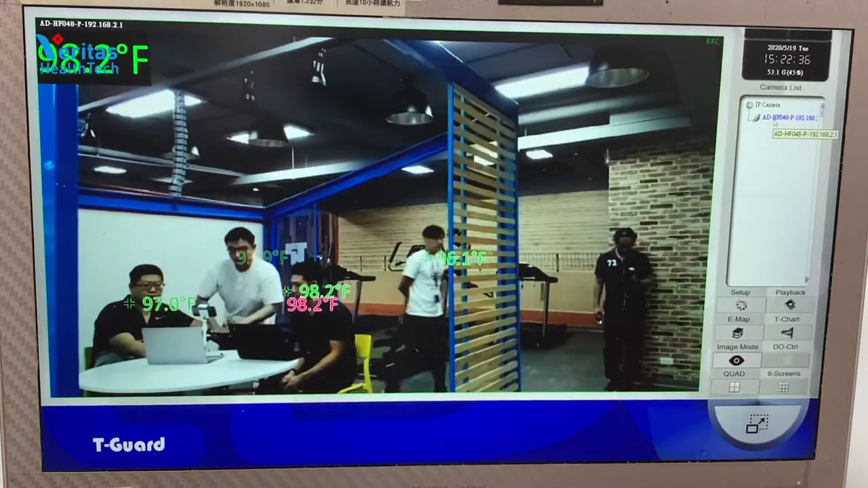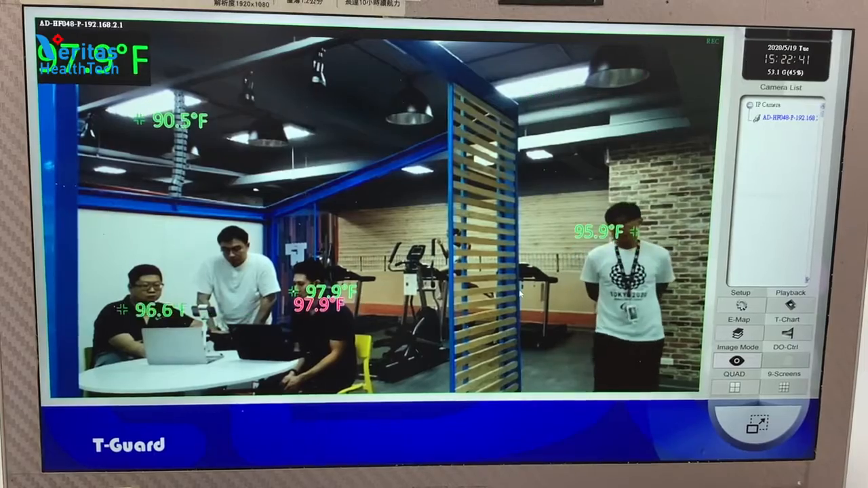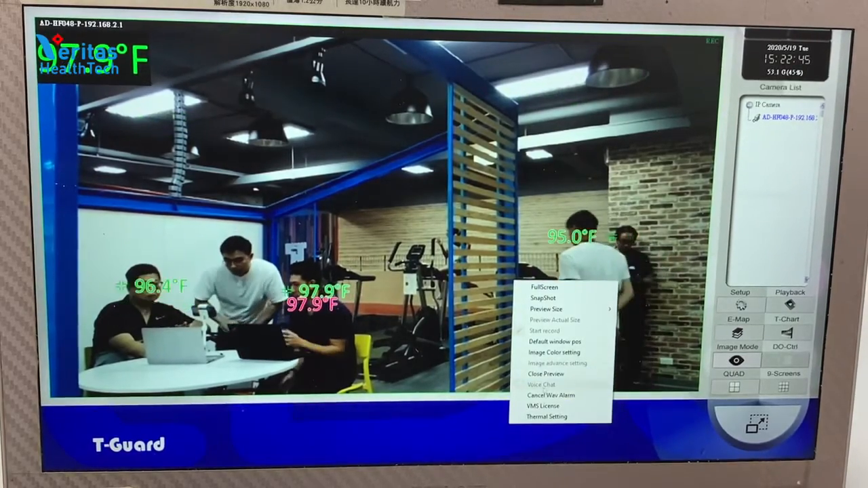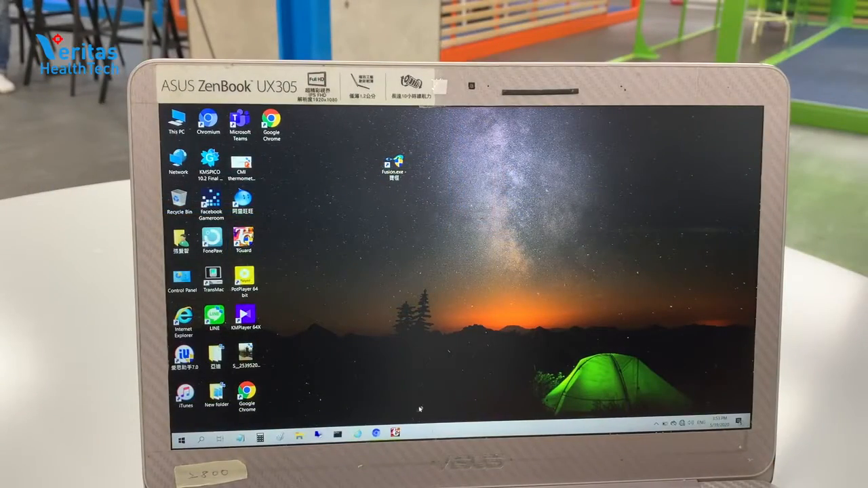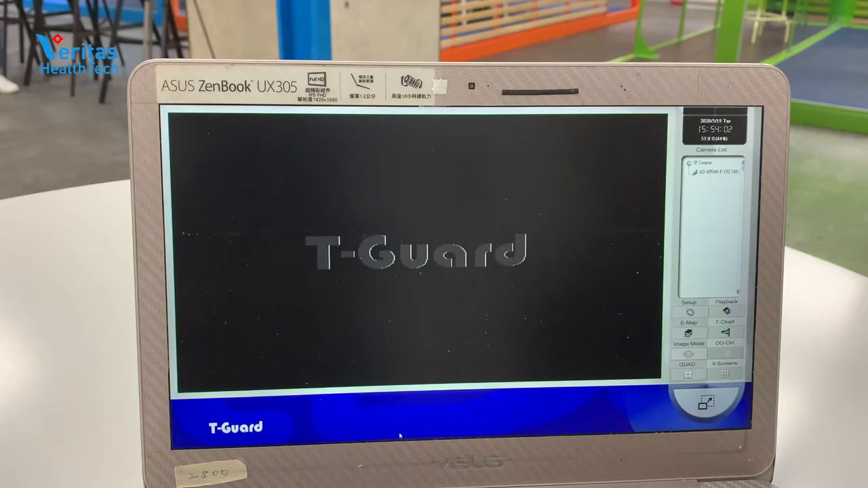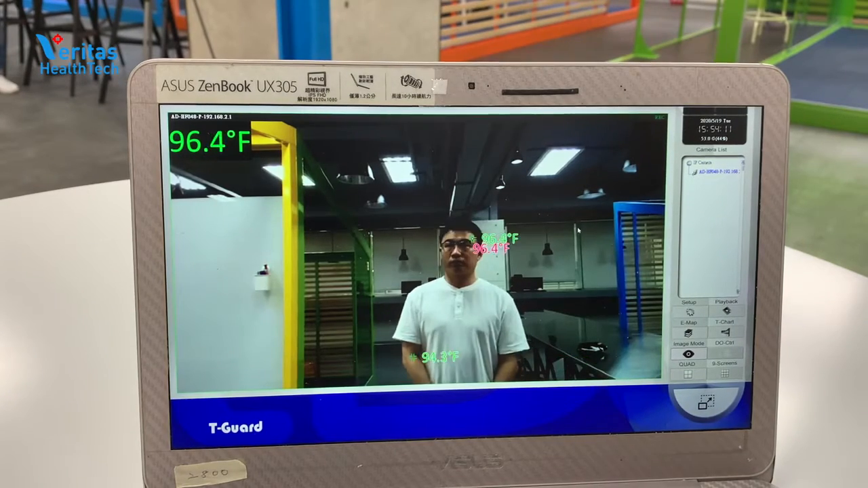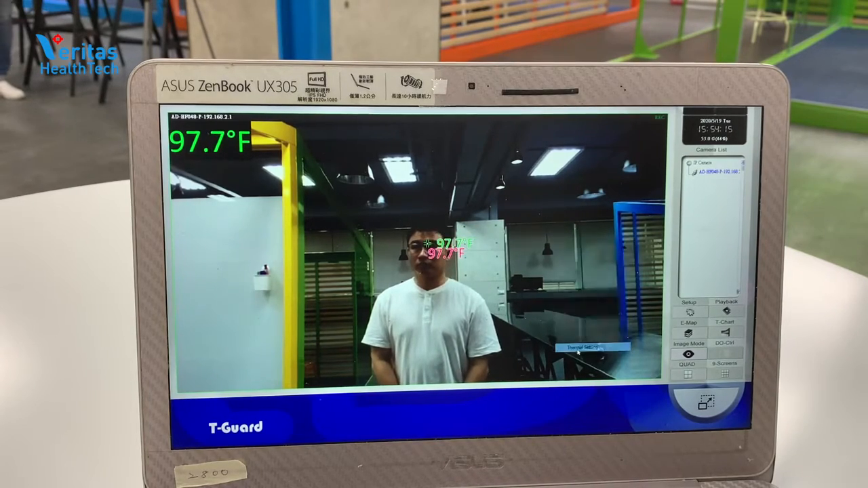And that's what we have here. Here we have the camera actually pointed at us, and you guys can see us recording. Next we're going to go through the different settings. We just connected the Fever Cam to the notebook via Fusion Guard, and now we just started the application T-Guard. Once it's linked, it connects and we're able to see the visual as well as the temperature.